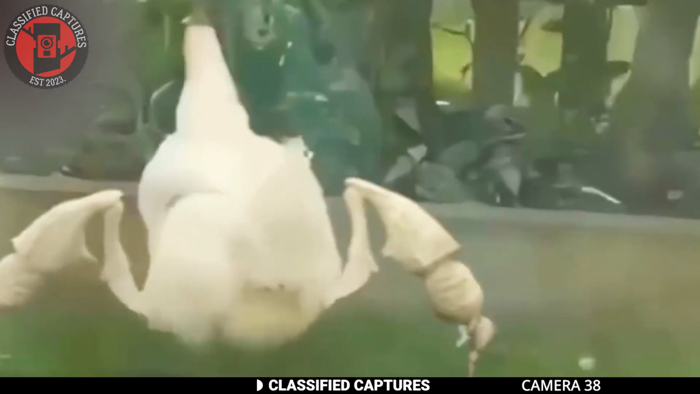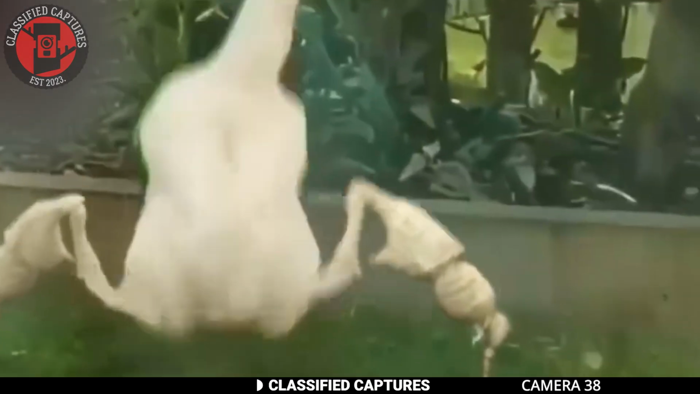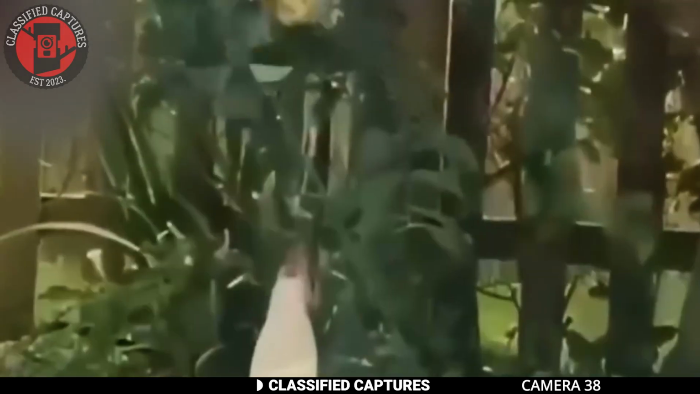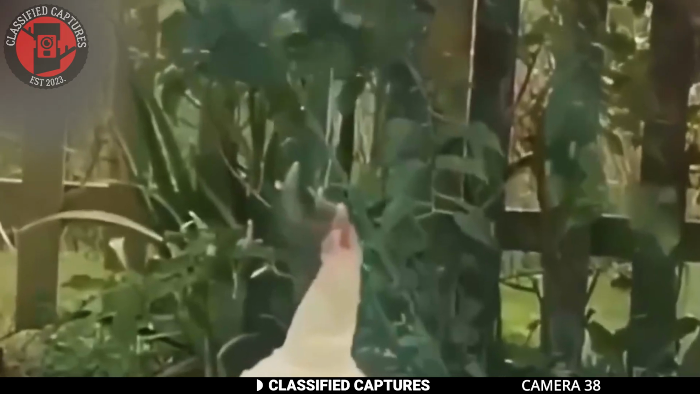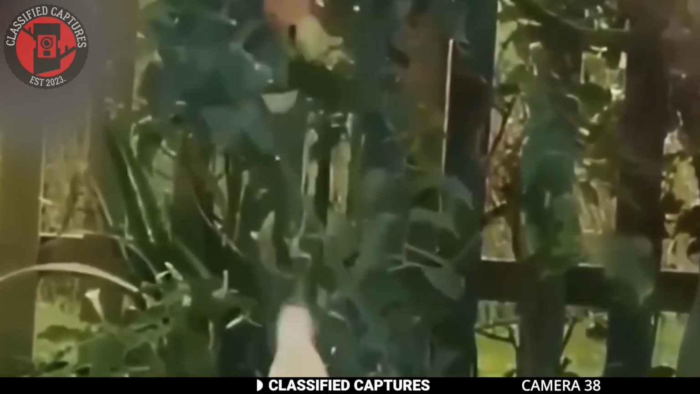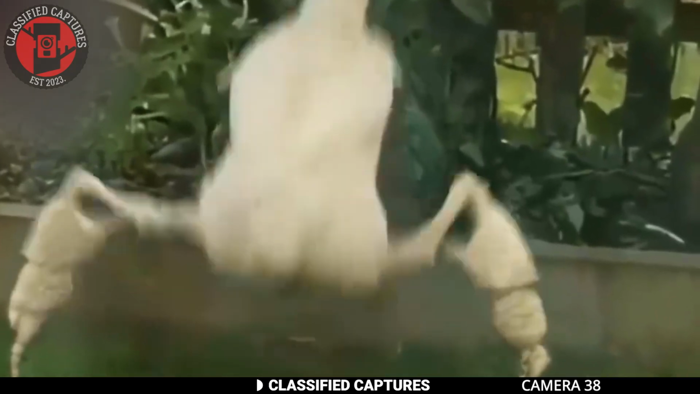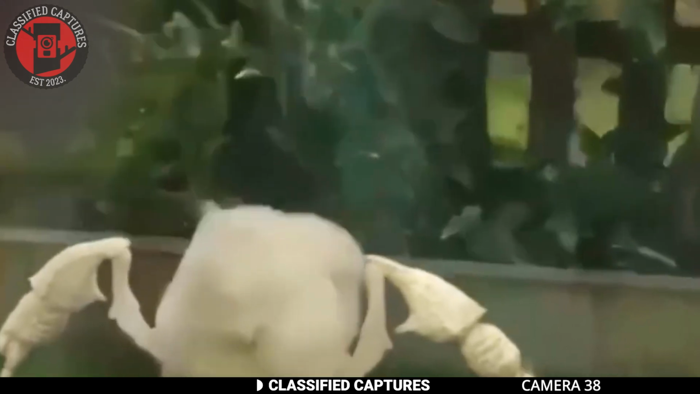At first glance, it's hard to be certain, but after seeing this clip on many paranormal pages and platforms, you start to notice a few things. For instance, there's a noticeable blur beneath the chicken that's definitely not normal. Aside from that, there's also some sort of lag or delay in its movements, which makes the clip look like it's been digitally manipulated or edited in a way.